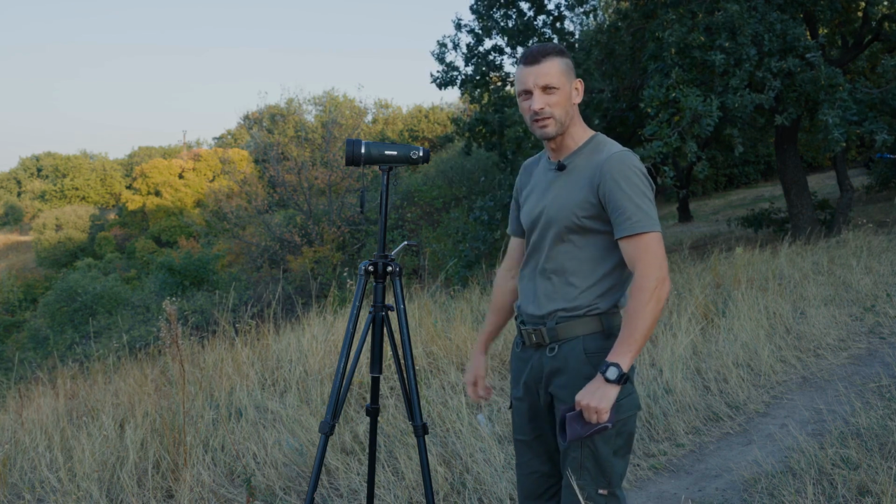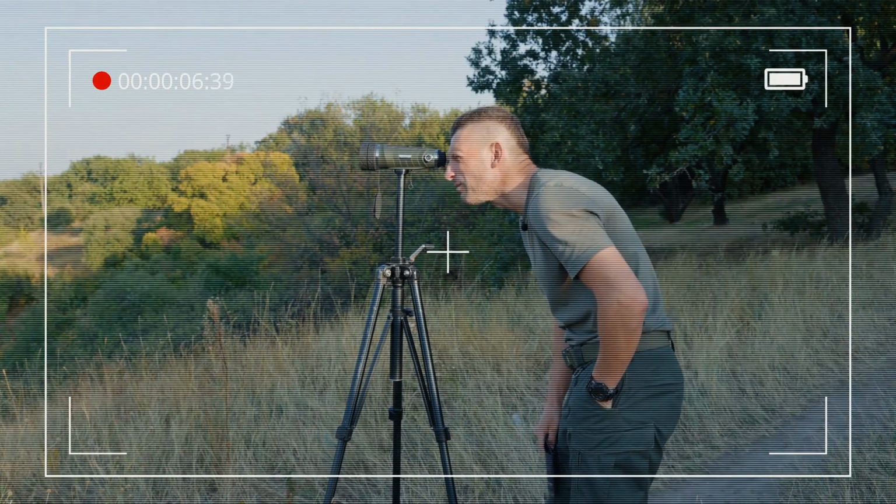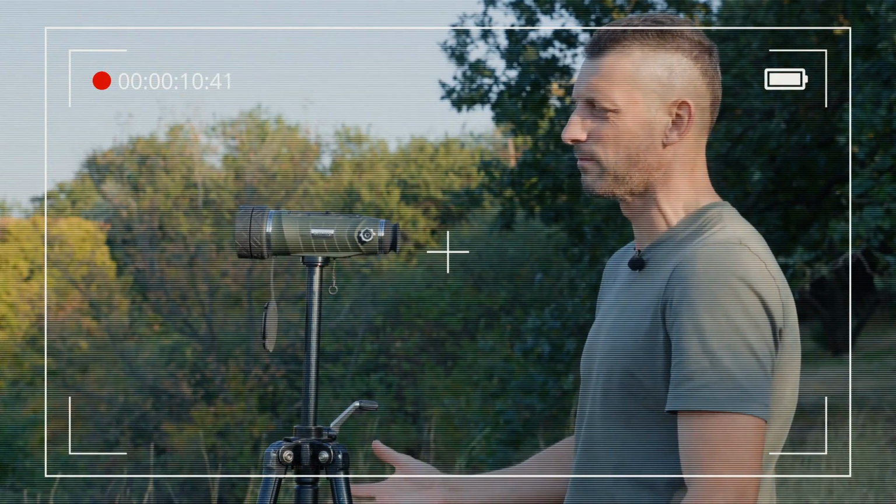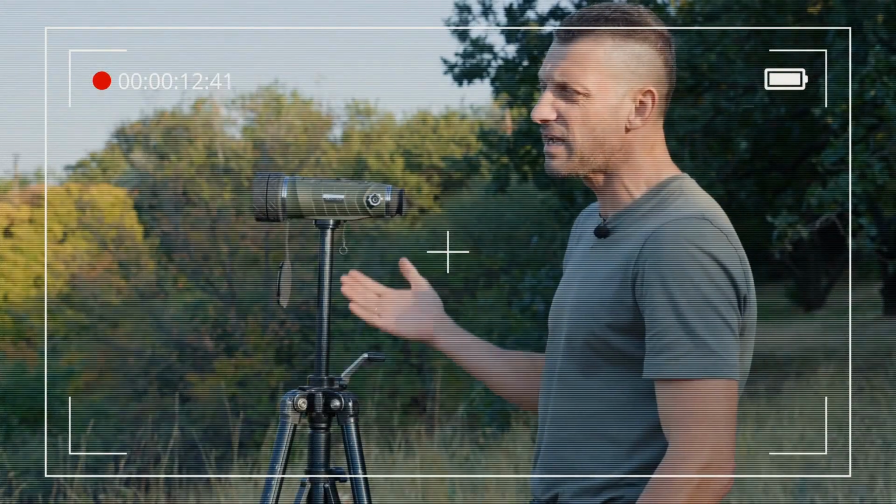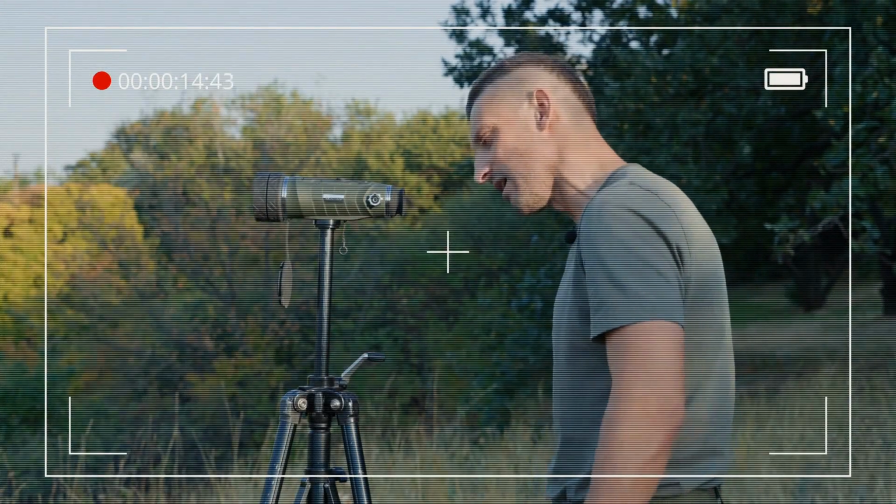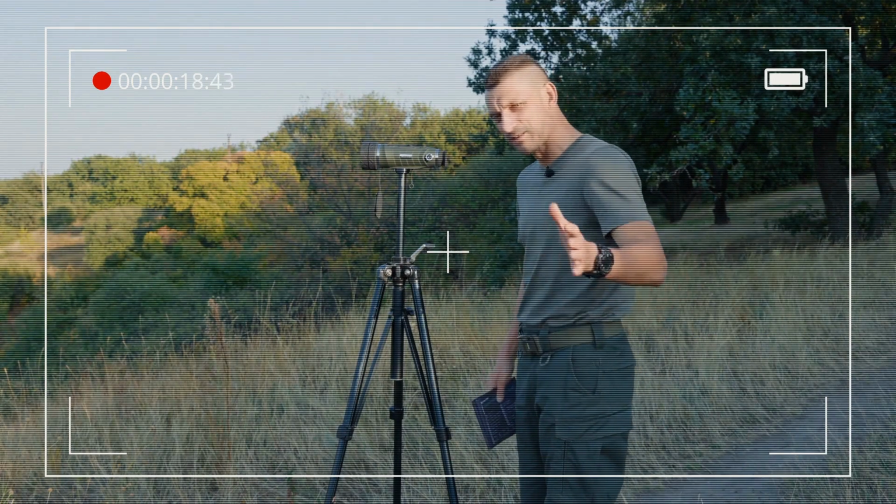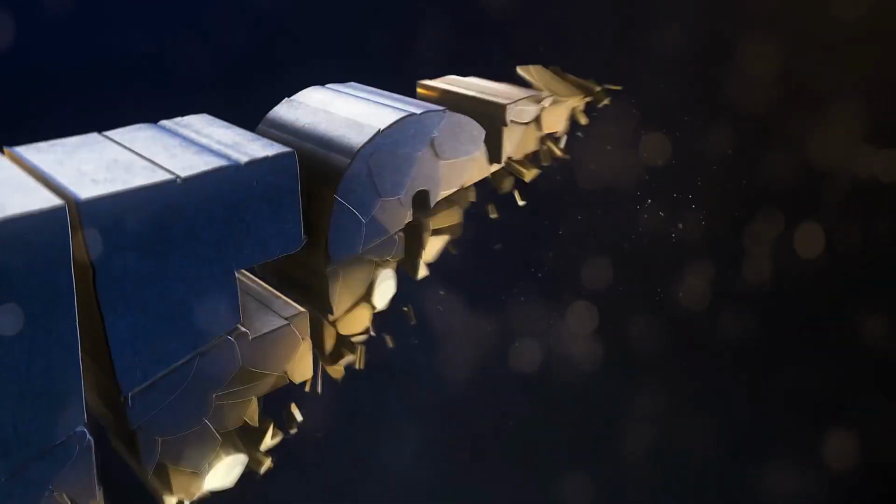Glory to Ukraine, gentlemen. The next element you see means the rangefinder is on. Off. Not like that. It is not crossed out. And the charge is not like that, damn it.